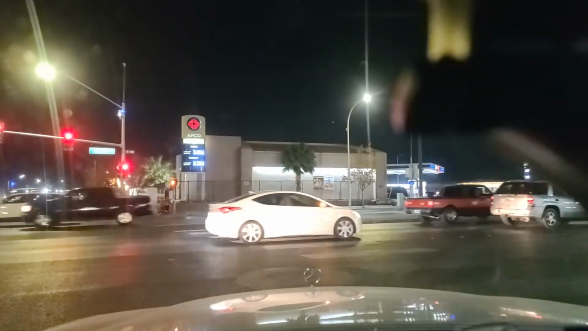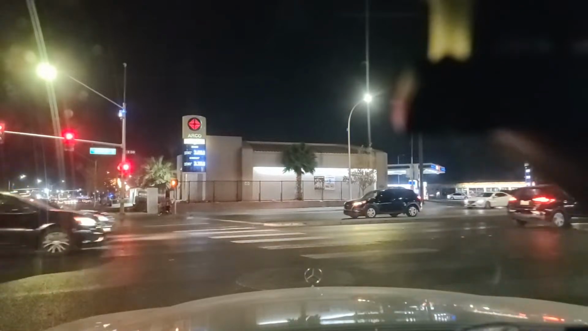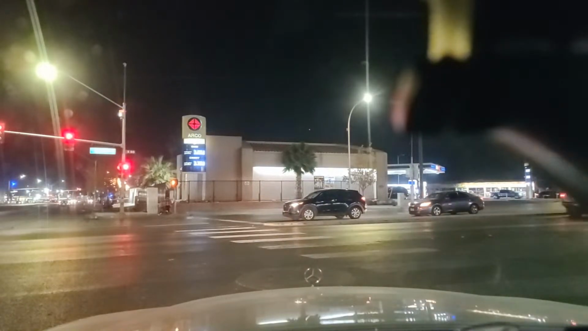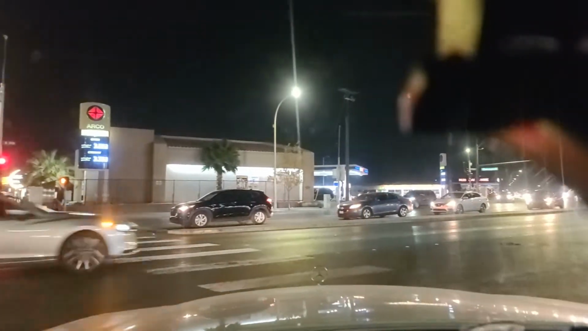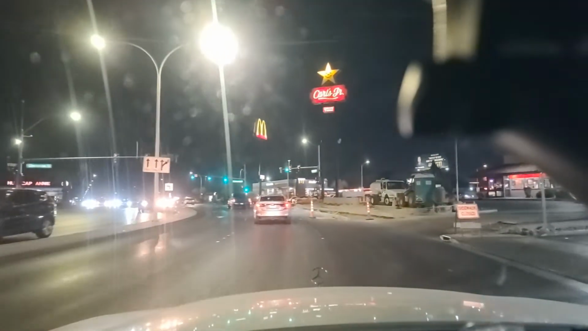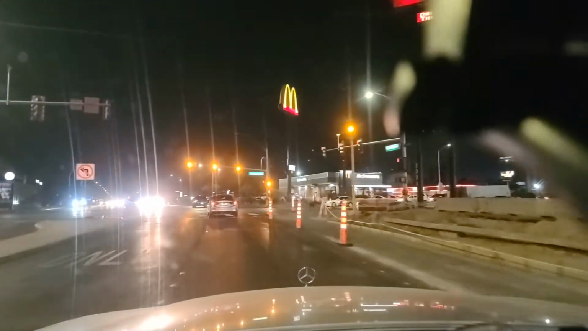Yeah, this is kind of a cluster. You have a really triangular type of setup here. Triangular intersections where you have Fremont intersecting both Eastern and Charleston, and then Eastern intersecting Charleston as well. And it's really kind of a cluster here. The lights are not timed well at all. During rush hour, the traffic's backed up into every single intersection. It's like gridlock. I'm going to go up here to Charleston and make a right.